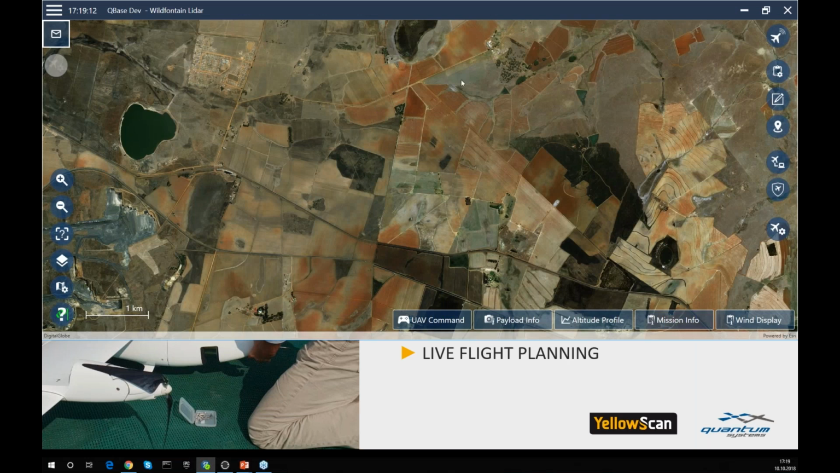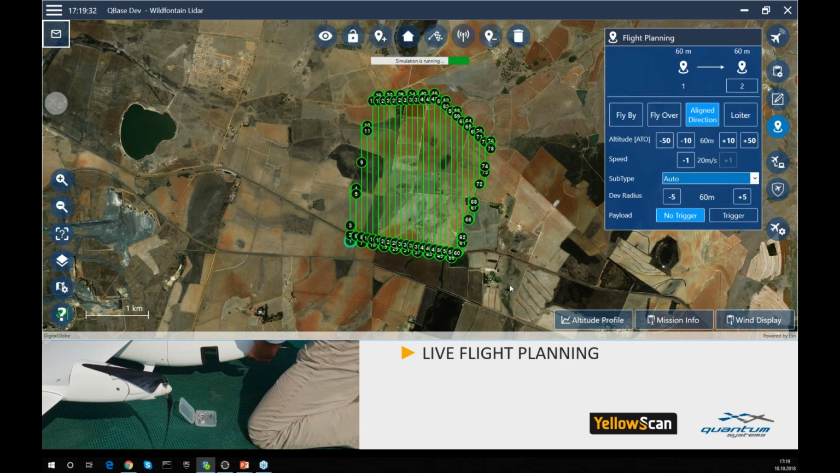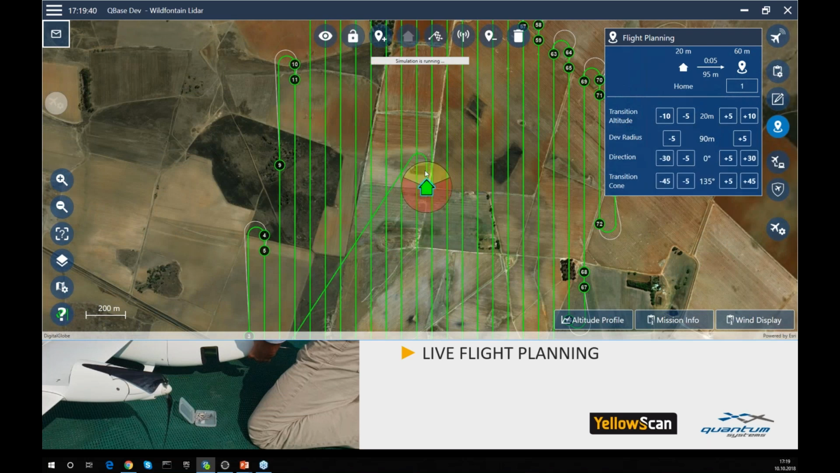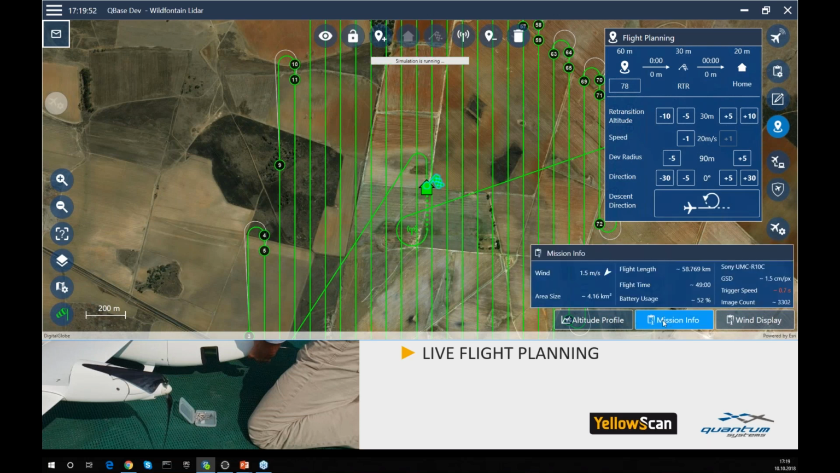This is the Cubase interface, and once we loaded the area, Cubase is automatically calculating the runs, and we can set up the gap distance between the runs, we can set up the altitude, and we can adjust the direction. With a one button press, the software is calculating all the turns, all the flight times, and we can easily add a takeoff and landing location. This is the takeoff location with the transition cone, and with another click we can add a landing location with the retransition. And once this is done, we can have a look at the mission information.